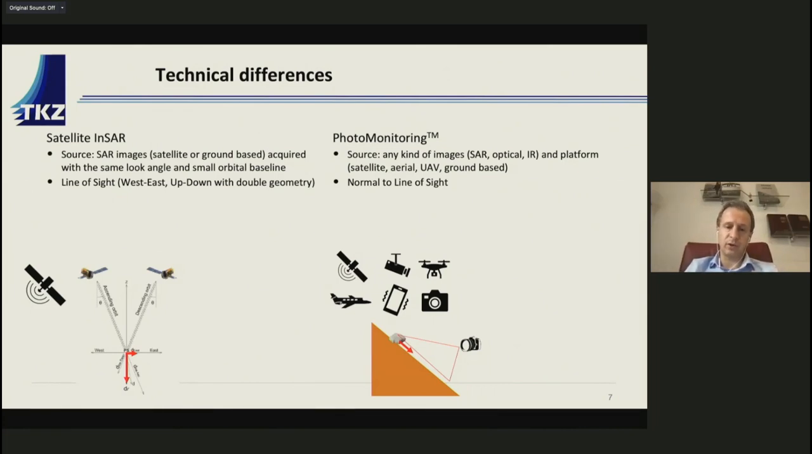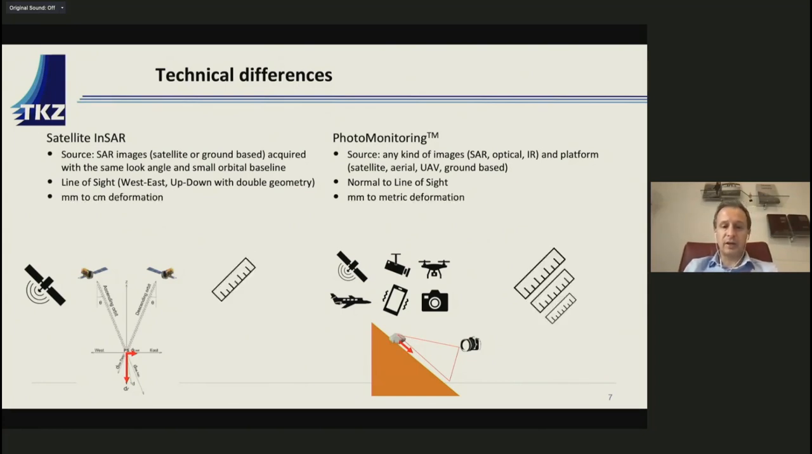So from this point of view, these two technologies are quite complementary. Regarding the capability to detect deformation, InSAR is very, very precise, can arrive to millimeter, in a few cases also sub-millimeter precision, if you look at long-term analysis, so in terms of trends, but has some limitation with large movements due to some problem of correlation. On the other hand, photo monitoring can also measure from millimeter, probably a little bit less accurate, but